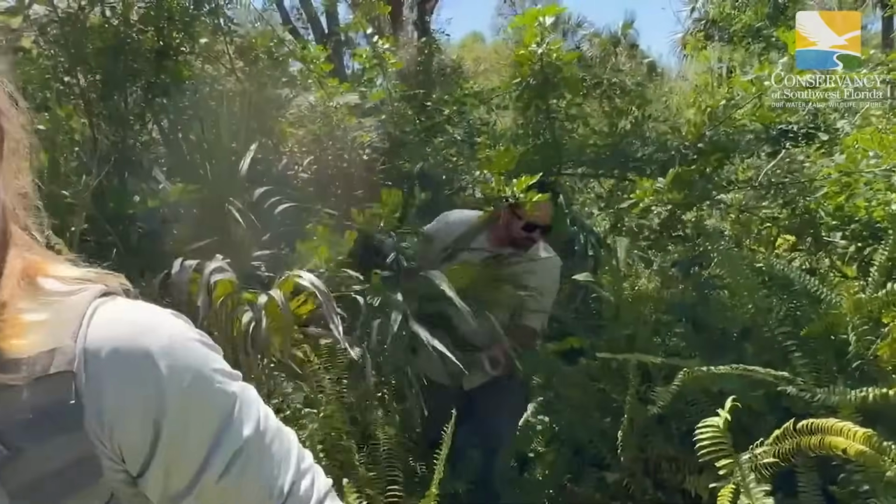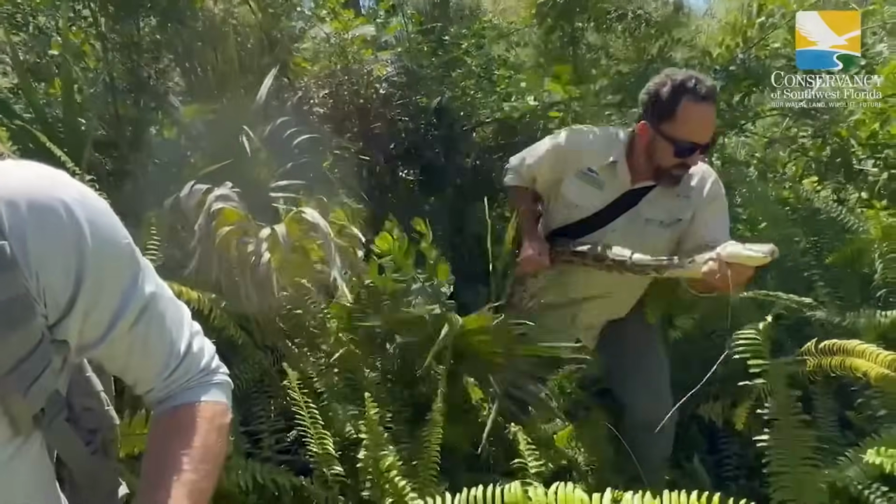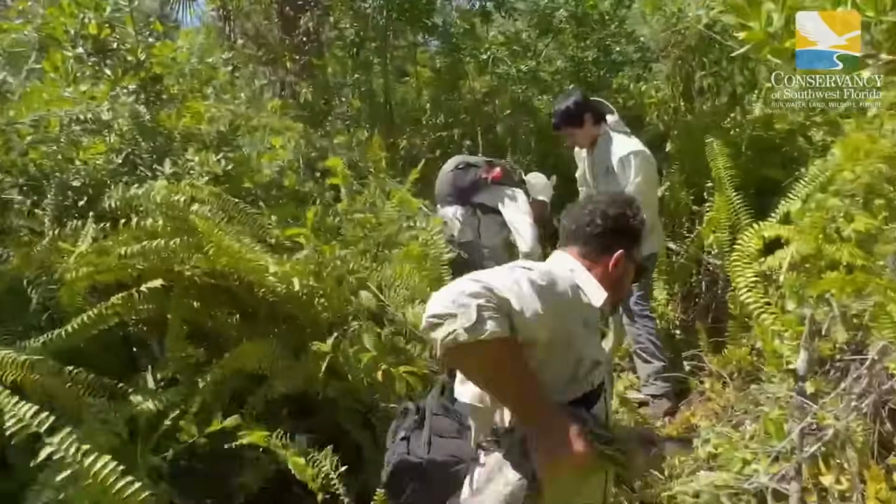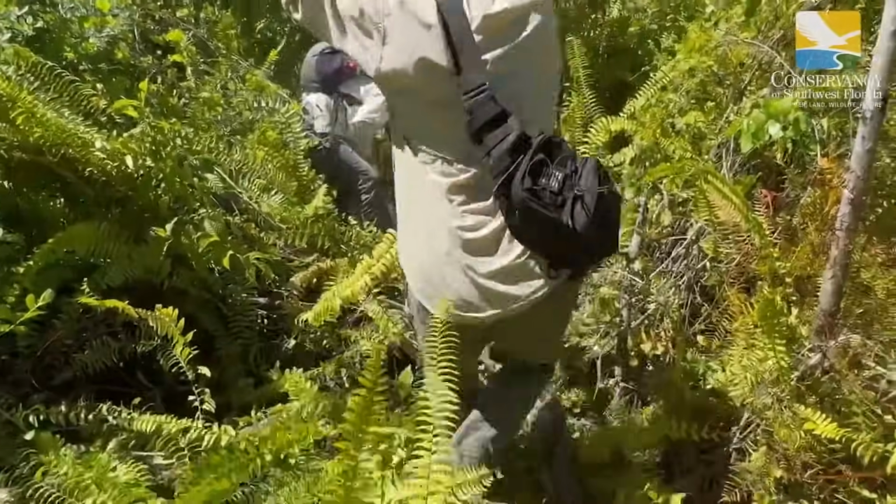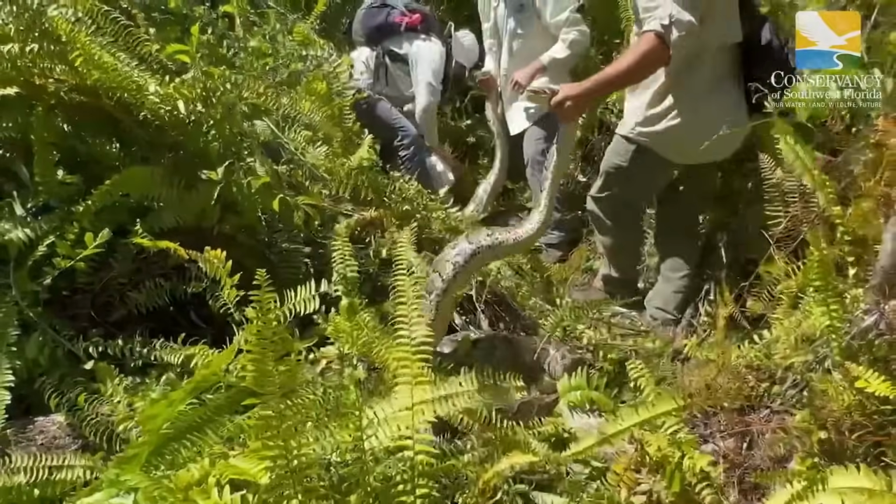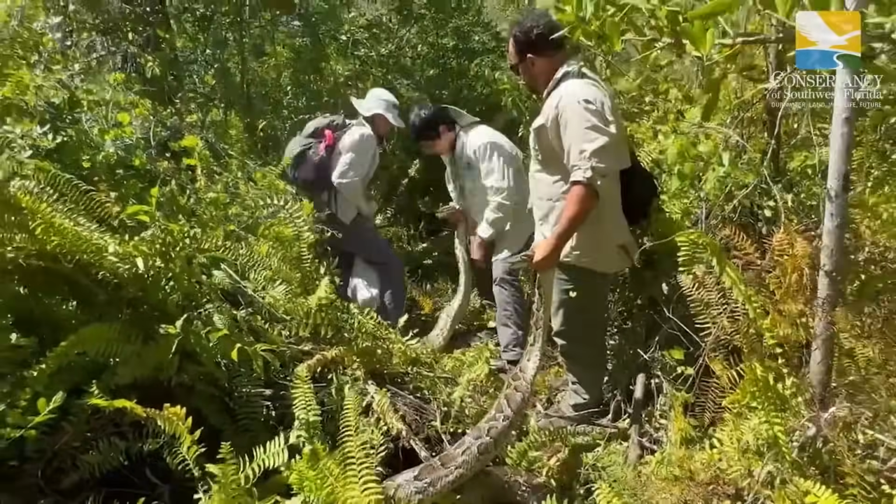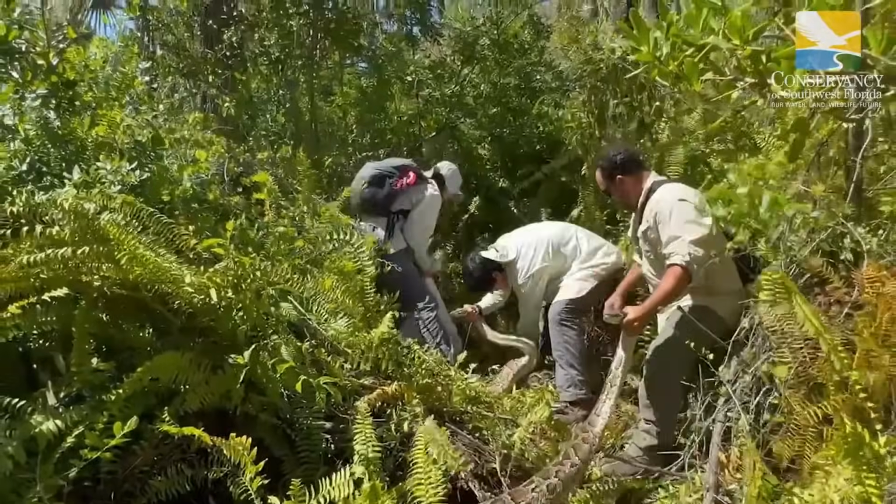And finally, a wildlife group in Florida says it has killed and removed 20 tons of pythons in the past 12 years. The Conservancy of Southwest Florida says it took out 6,300 pounds of invasive snake across a 200 square mile area this year alone. Its biggest Burmese python is also the state record, a female of 18 foot long, which weighed 215 pounds.